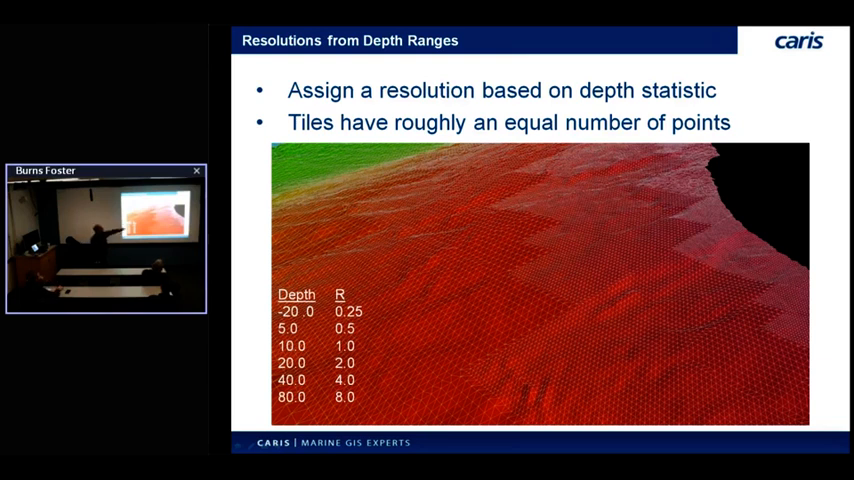Up in the shoaler areas, of course, I've got very fine point spacing, so I get very, very fine resolution tiles there. Then as I get deeper, my point spacing increases, and of course, I get coarser and coarser tiles as you go deep. So I think that's fairly intuitive. That maps a lot to the way things work today.